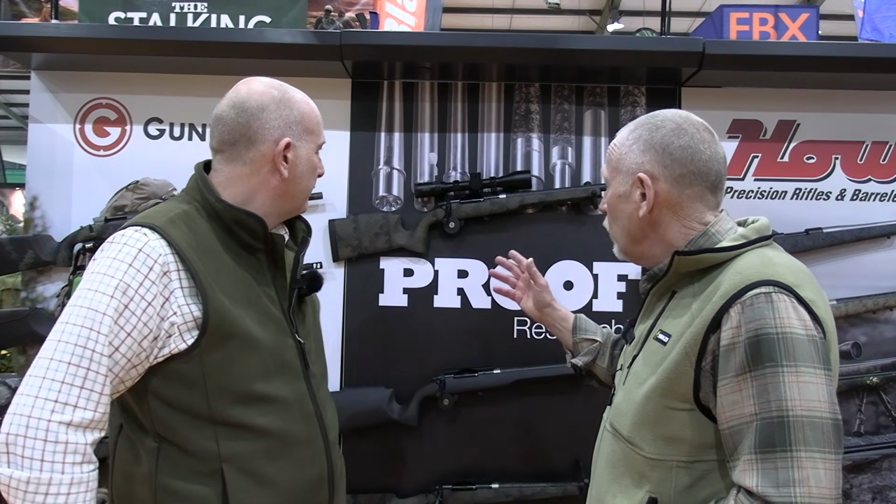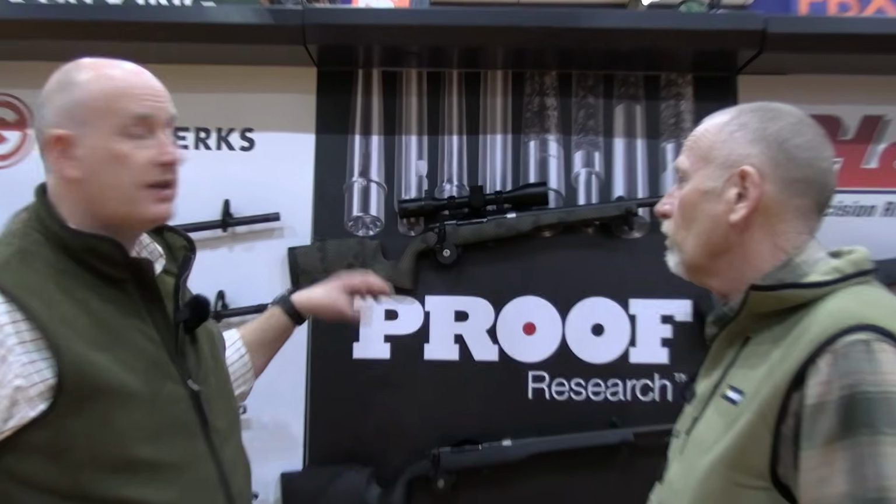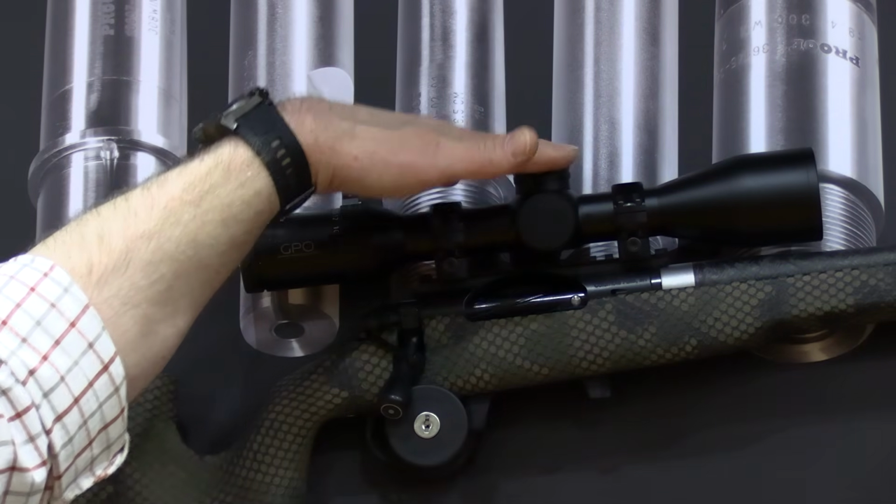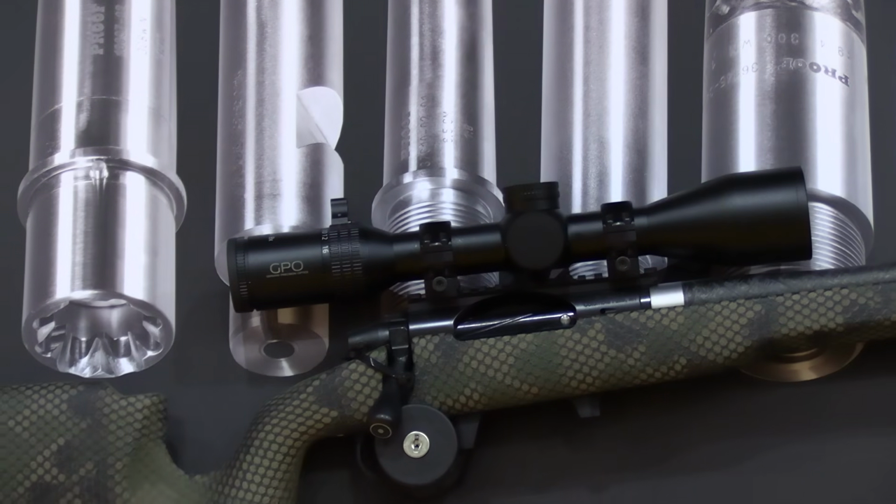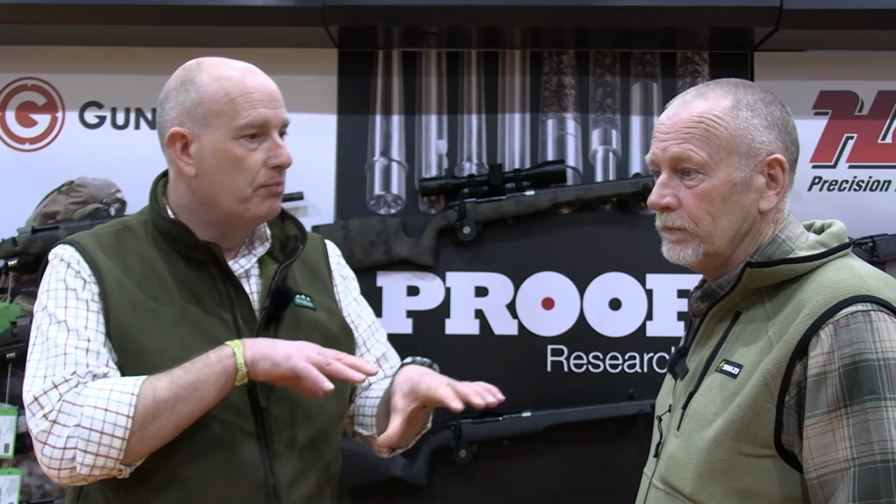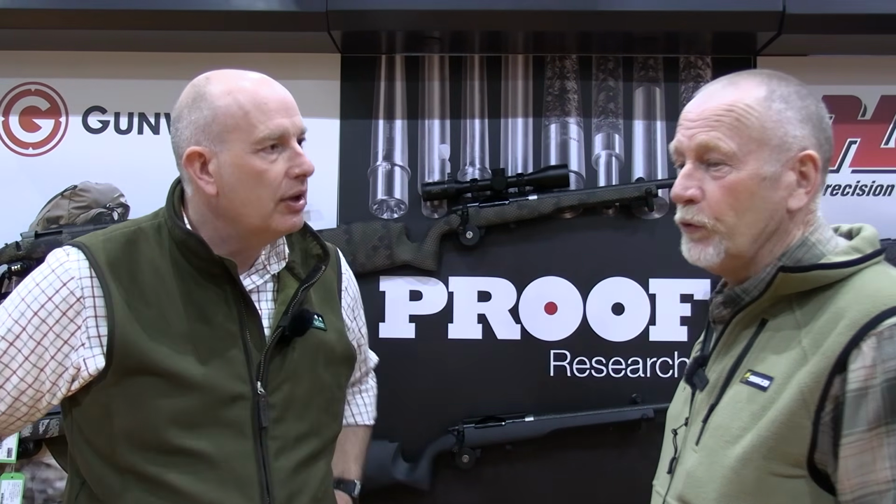Superb rifle. Anything new? Did you say something new coming out? It's the new 8x 2 to 16. They've made a bigger eye box, and this will have an adjustable turret with the rings, so you can set your ballistics up with it. You can just dial straight into your distances. That's here now, and there will be another model in the scope coming later on. That's what GPO are working towards, to be able to mix that ballistic turret across the whole range. Got some new stuff coming, so that'll be good.